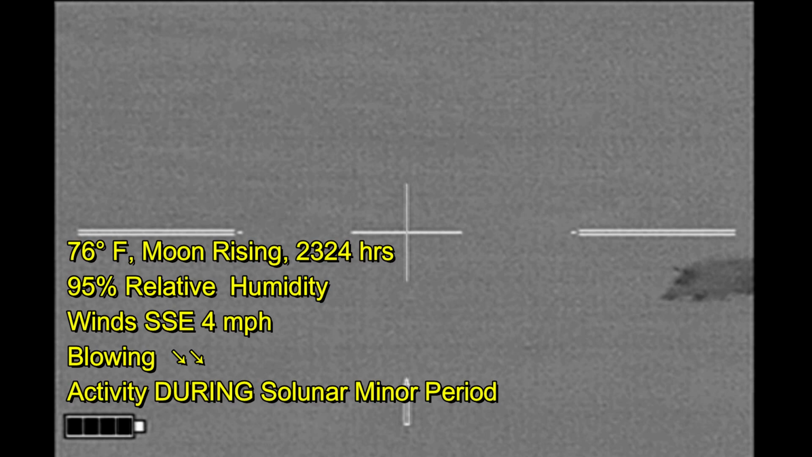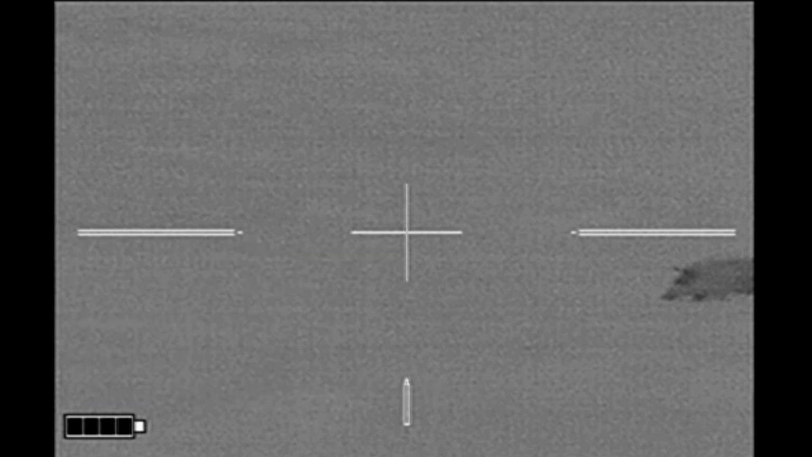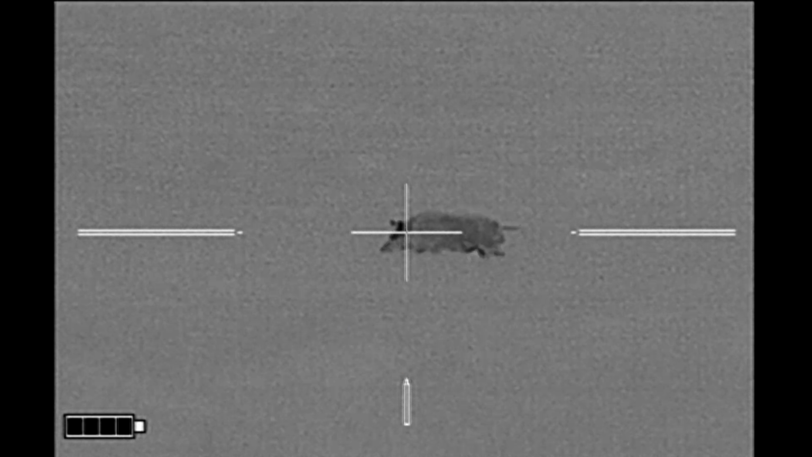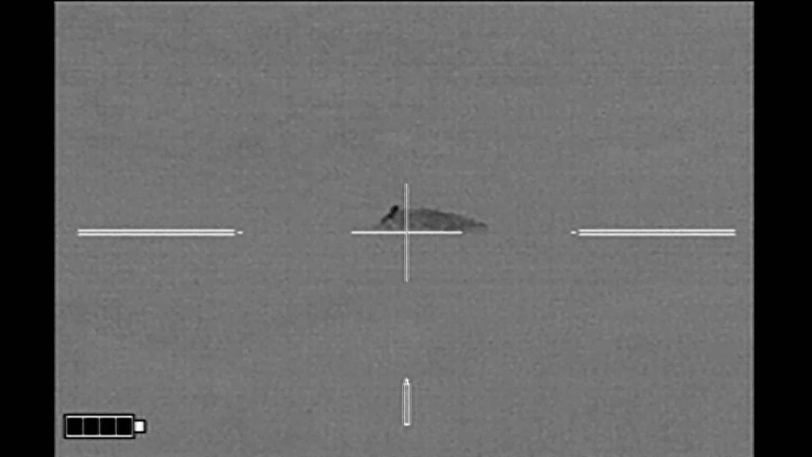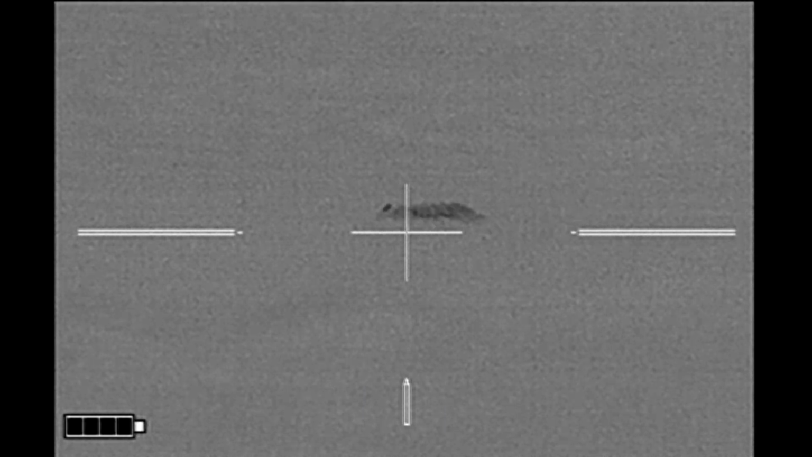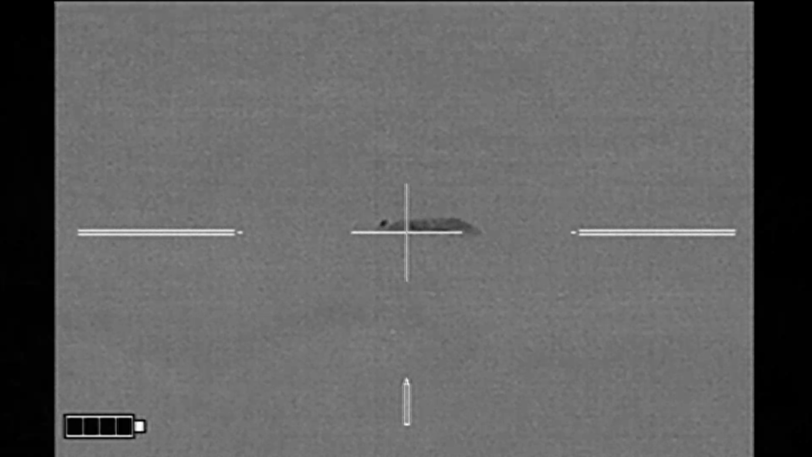While we were successful in making our downwind approach, it became a bit of a foot race as the hog was headed towards some cattle. So here we've gotten into position very quickly and are going to have to shoot. We gotta shoot now. 3, 2, 1. Hit him again. Ben doesn't have a shot, so I finish him off.